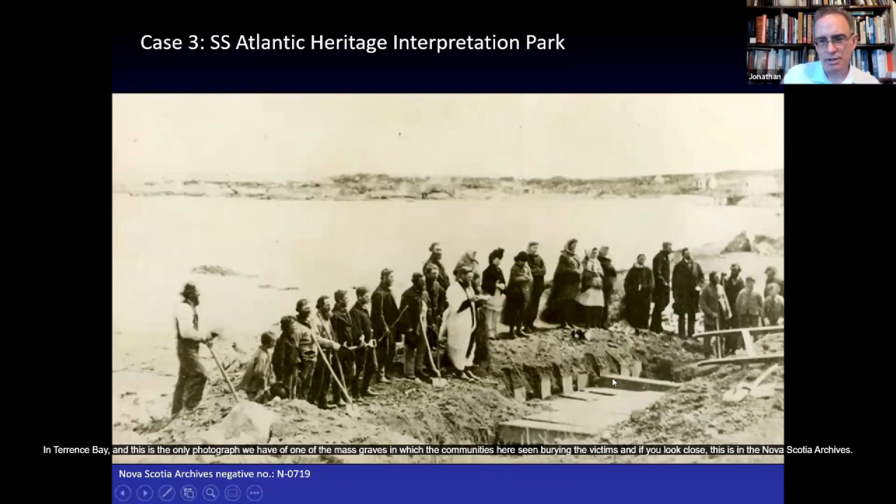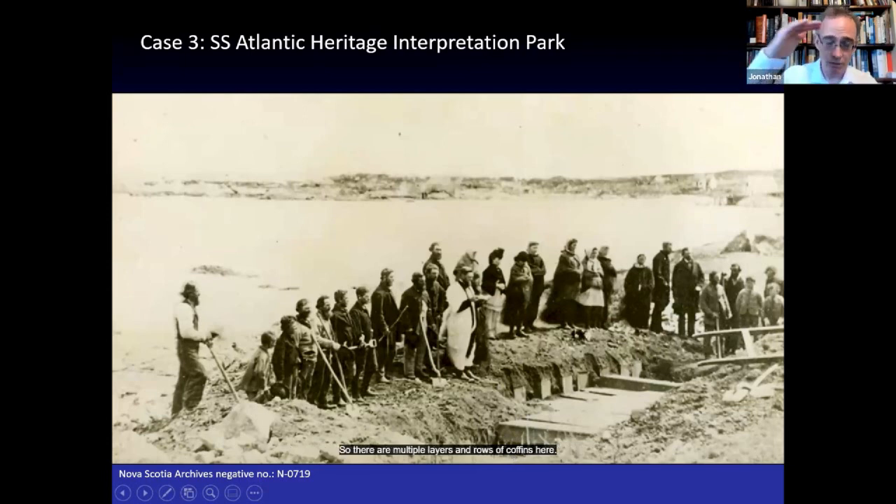And if you look closely, this is in the Nova Scotia archives, of course, you can see the ends of coffins already underneath the ground where these people are standing. We'll see other coffins forward and apparently additional coffins underneath. So there are multiple layers and rows of coffins here. This looks like a sledge or something, probably being used to drag coffins to the site.